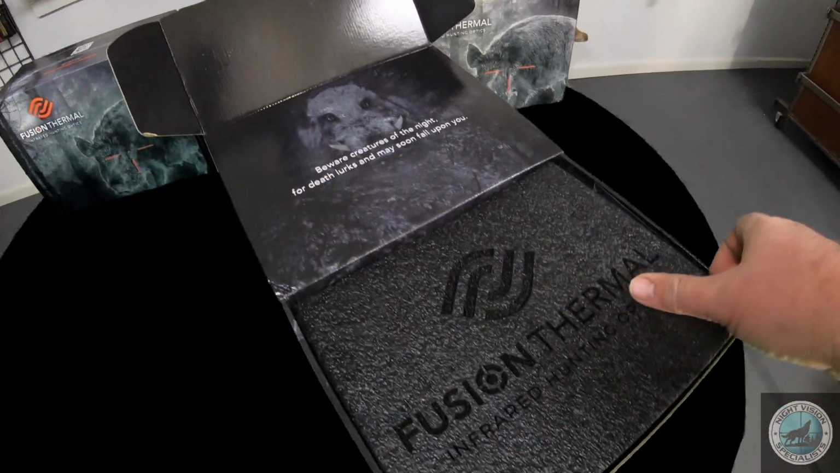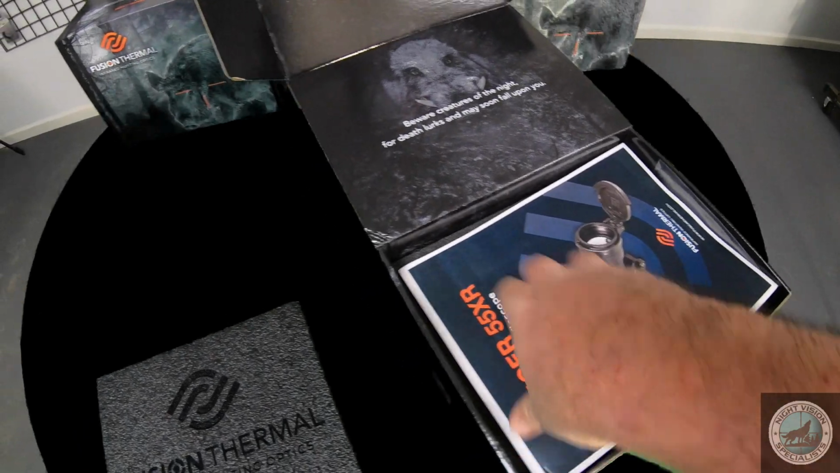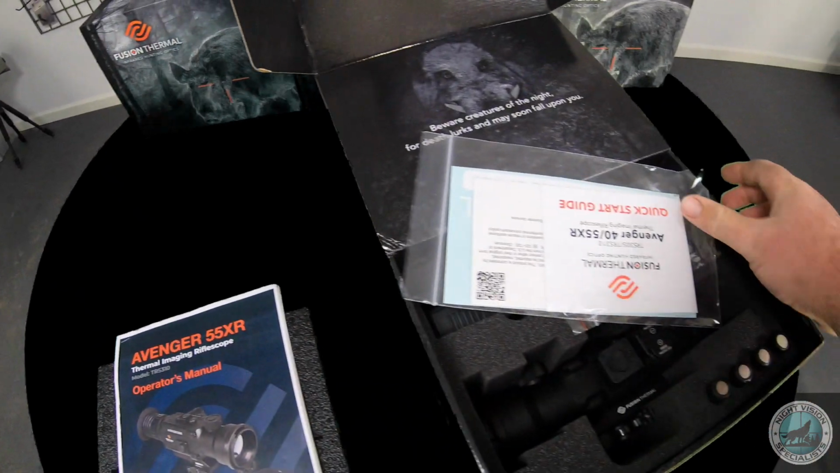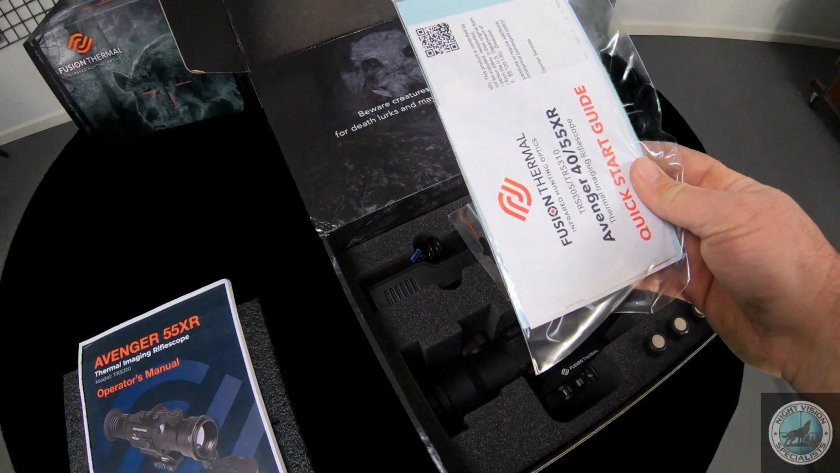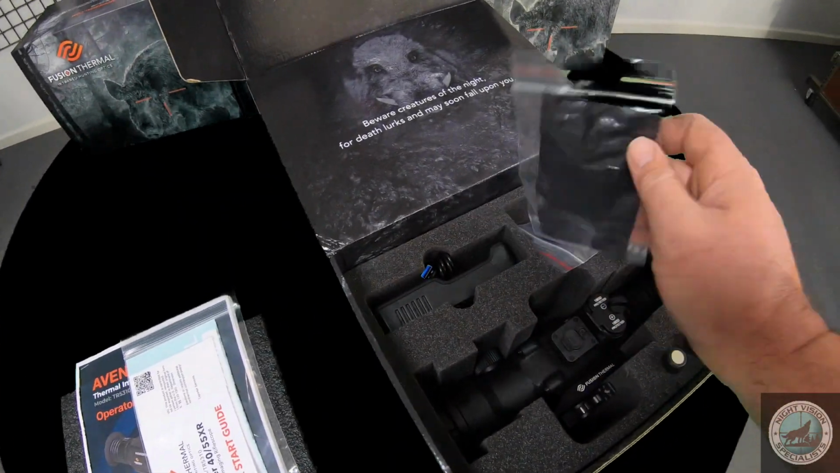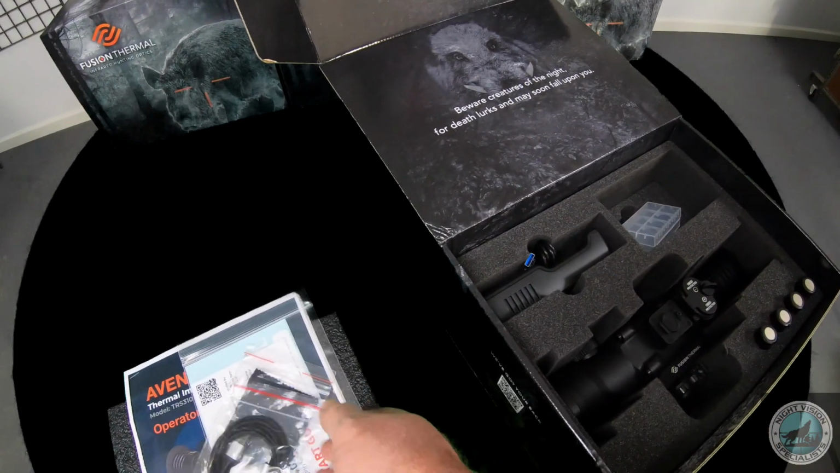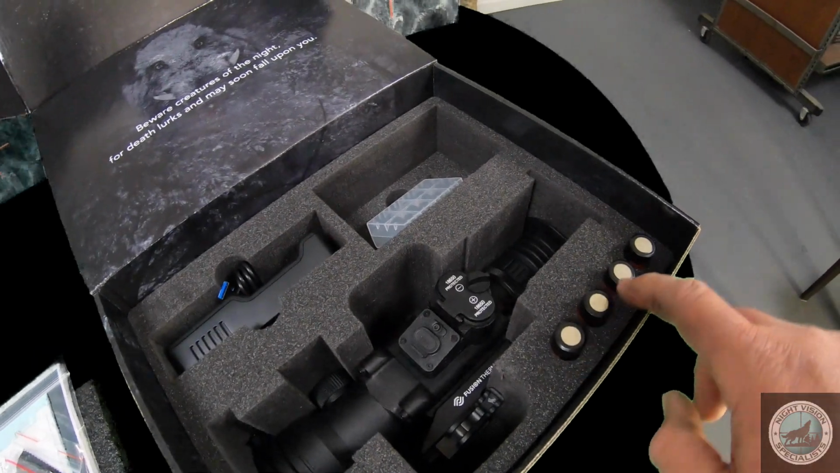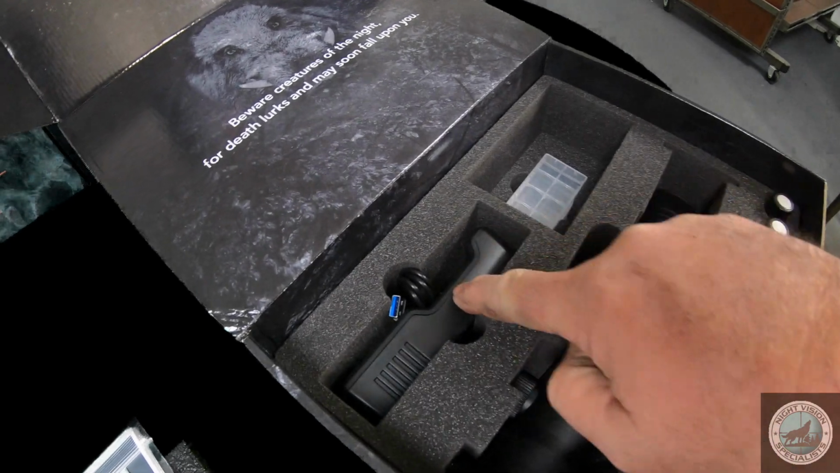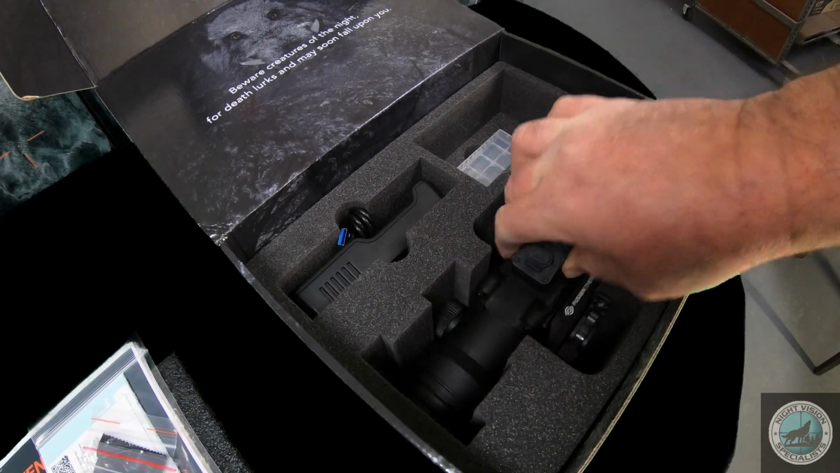The presentation of the packaging is great. It's well padded. We've got a user's manual here, quick start guide, ITAR statement, and the window decal, optics cleaning cloth, USB to USB-C cord, 18650 batteries times 4, 2 clear carrying cases for the batteries, a charger and a cord, and the scope, and everything fits in here very nicely.